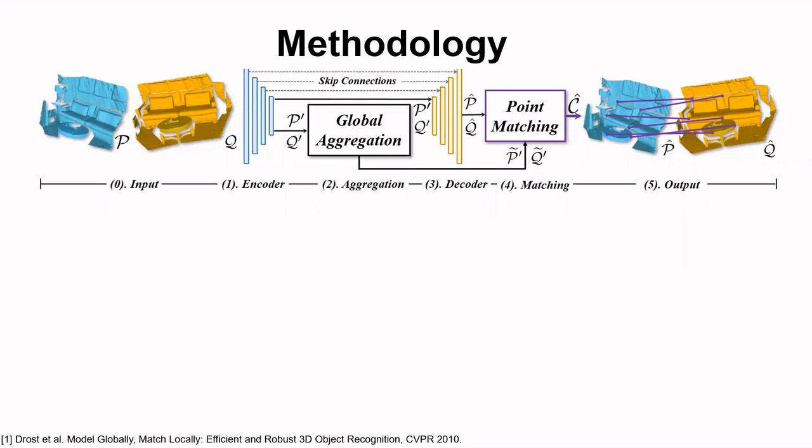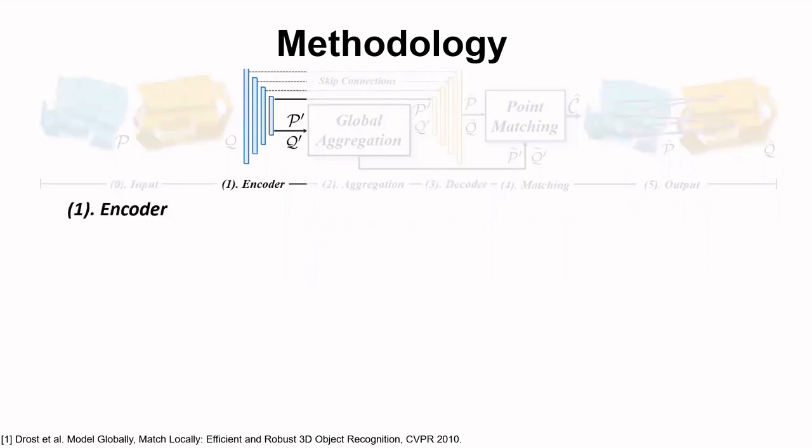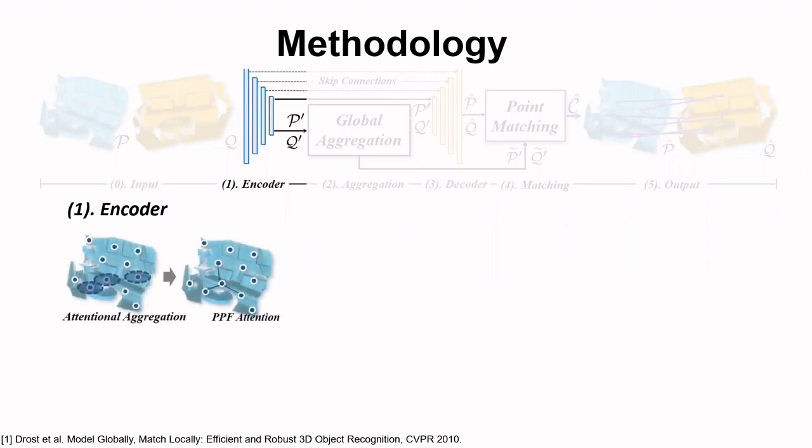More specifically, for the design pipeline, we contribute both on the local and global level of geometry description. For the local level, we introduce a novel encoder architecture. We stack several encoder blocks in our encoder design, and each of them contains an attentional aggregation layer that encodes the local geometry around downsampled superpoints and a point pair feature attention layer that exchanges context among adjacent superpoints.